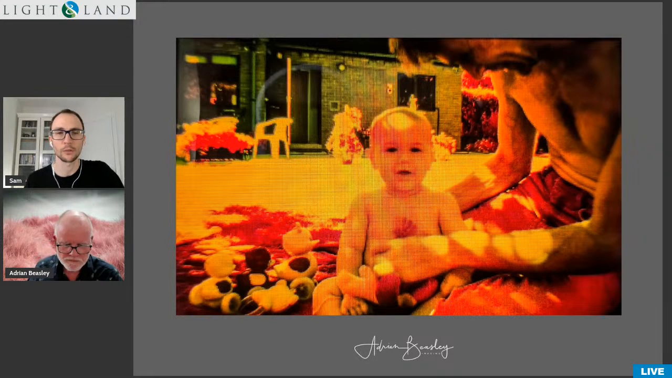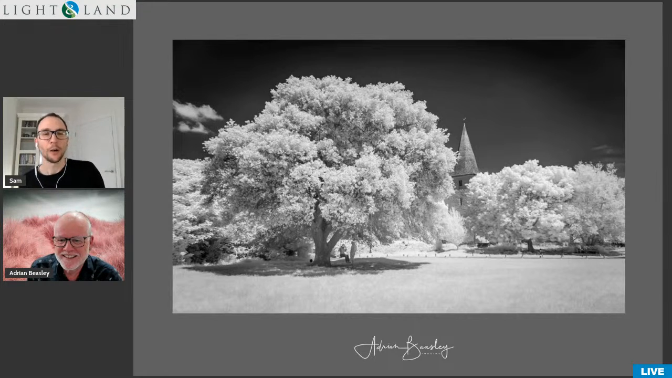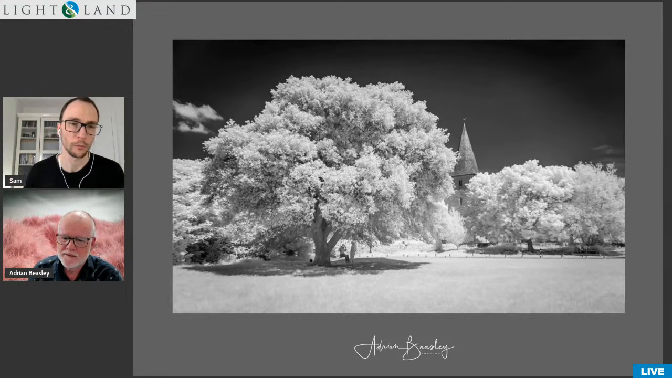We're going to give some examples as we go on throughout the course of the evening of some more classic things and a little bit more avant-garde, perhaps is not quite the right word, but you know what I mean. The sort of gateway and the classic look that a lot of people think of when they consider infrared photography is images a little more like this, isn't it? That's what we've become used to seeing on the various places people share images.